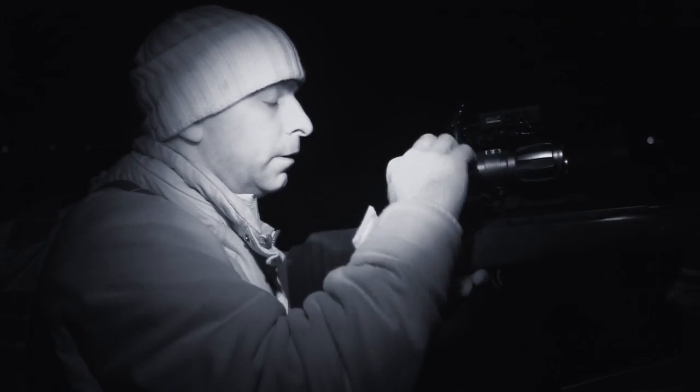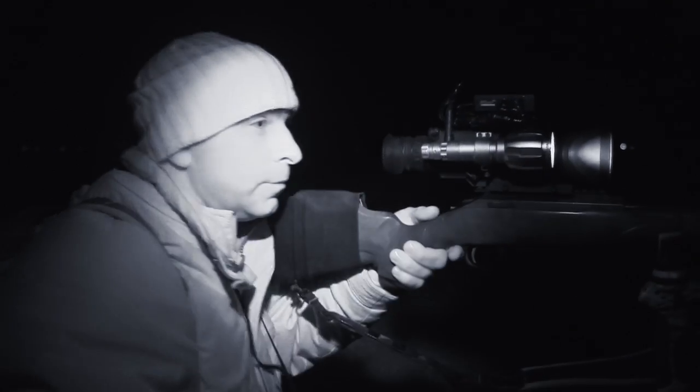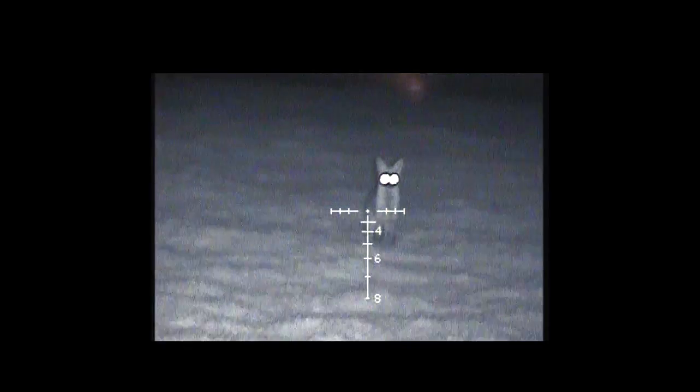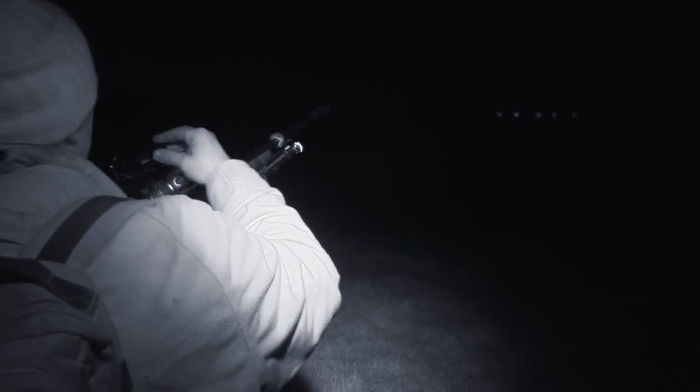Again, it just stopped broadside looking at us. We got up onto the sticks, got onto it. I think it actually started coming towards us because I think it picked up on the infrared light or the light from the camera, and it started showing a bit of interest, coming towards us. And again, just dropped that. I think that was pretty close as well, probably about 60 yards, I should think. So yeah, that was a great start.